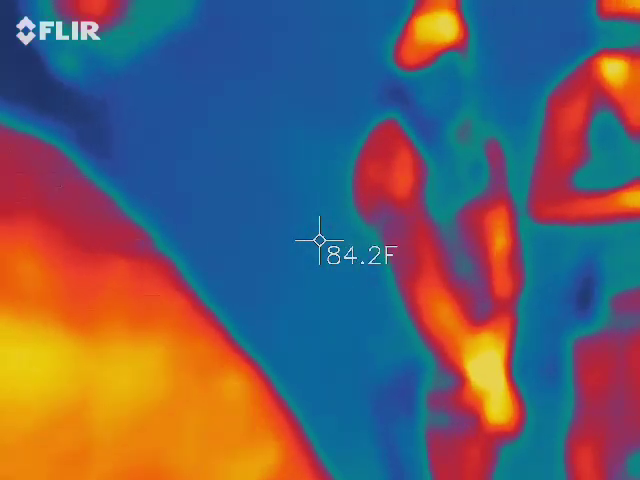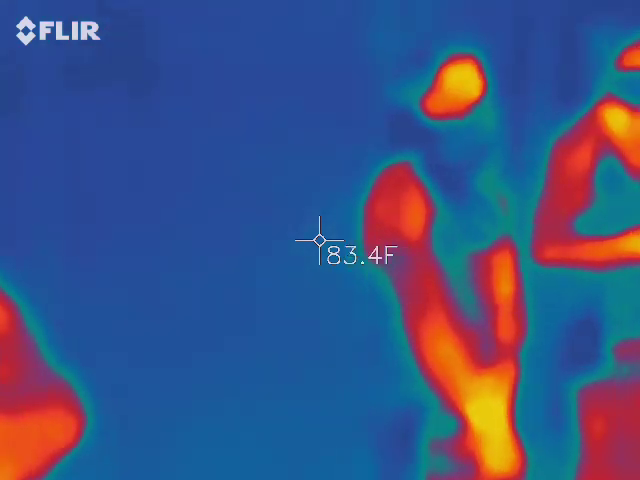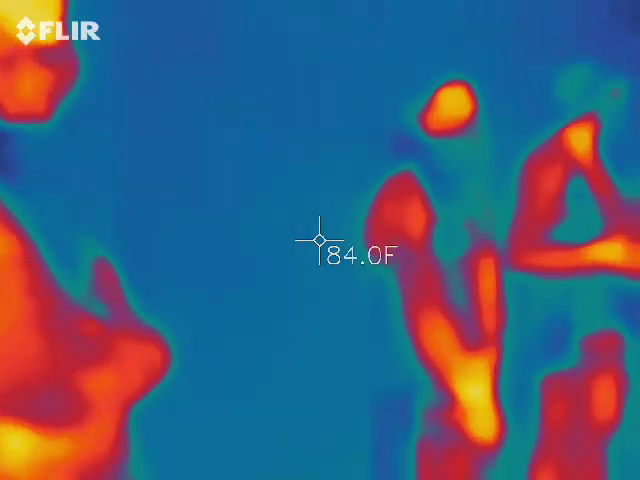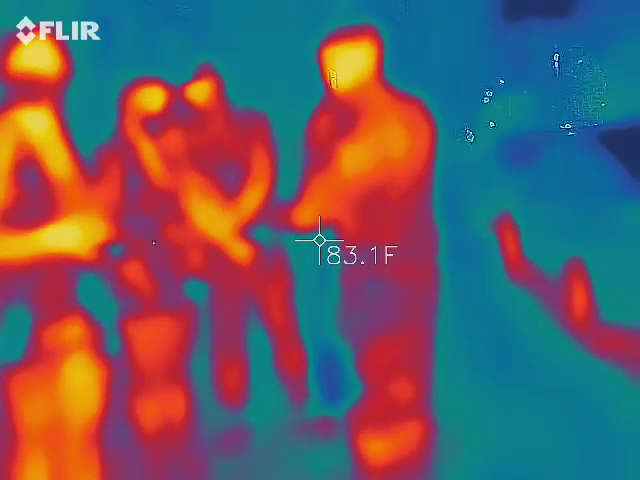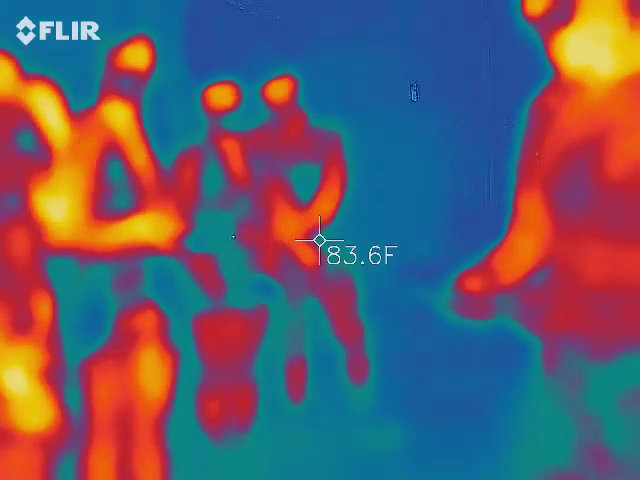It's pretty all over the place. All night long, and I can use them at the same time, which is super cool.